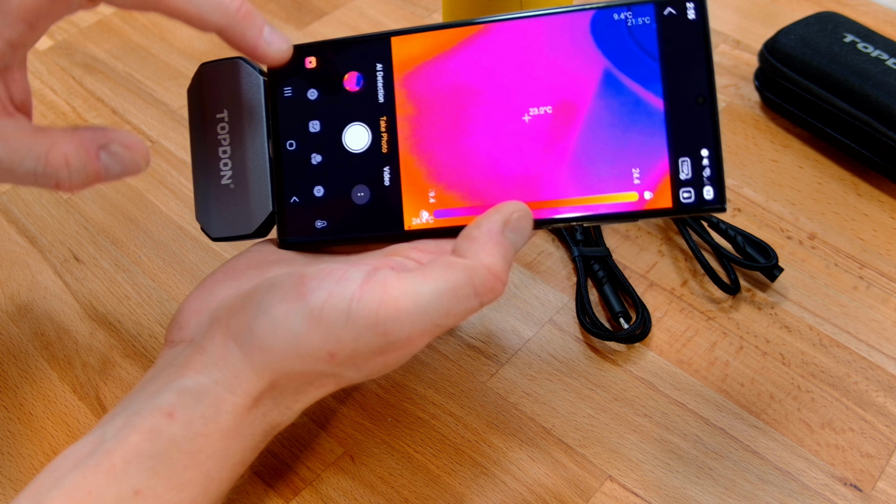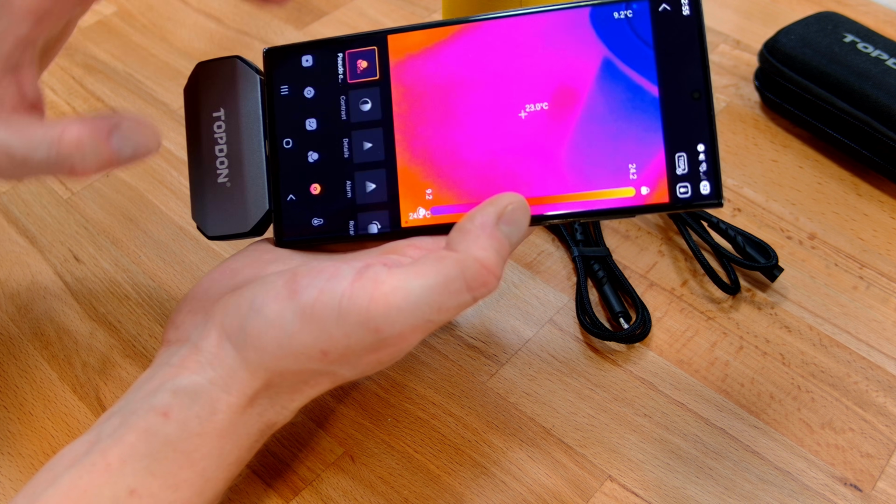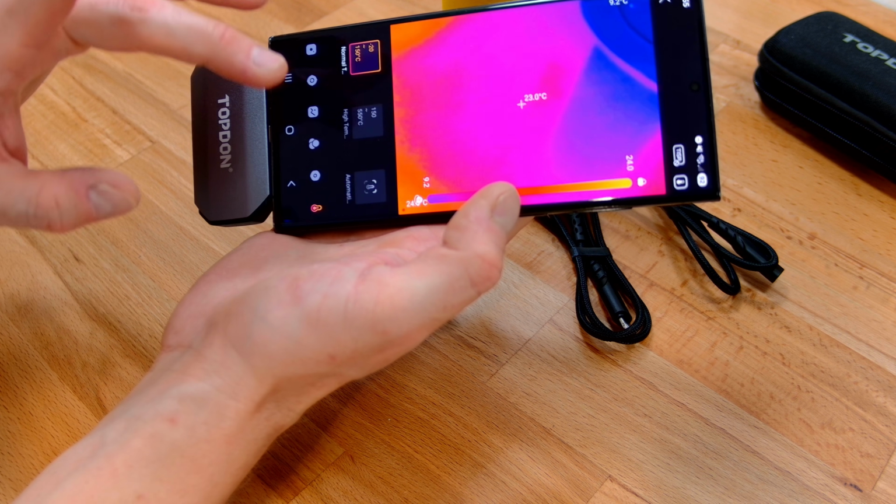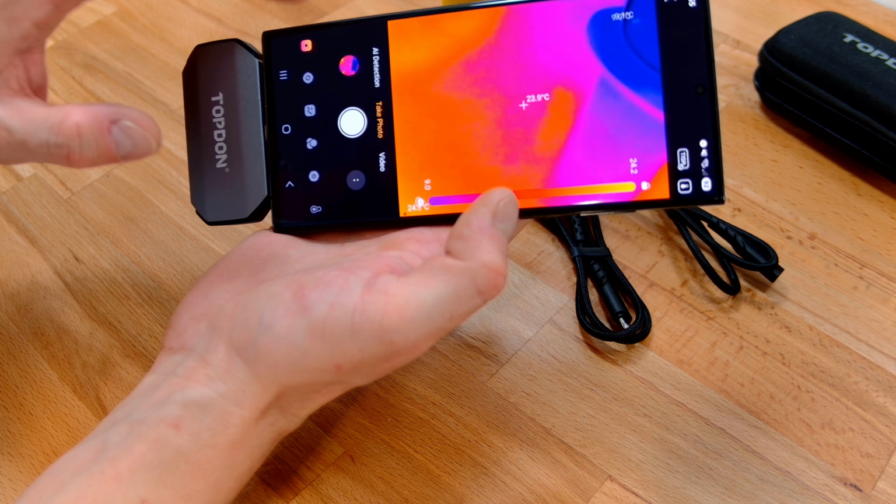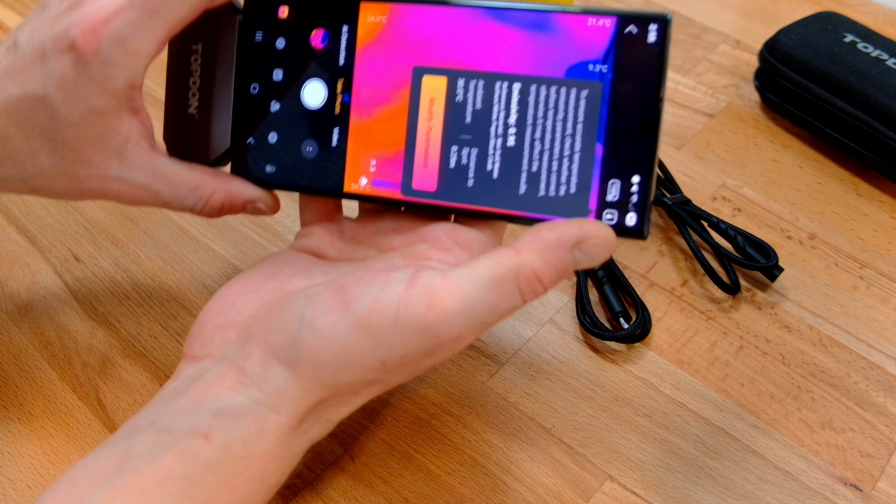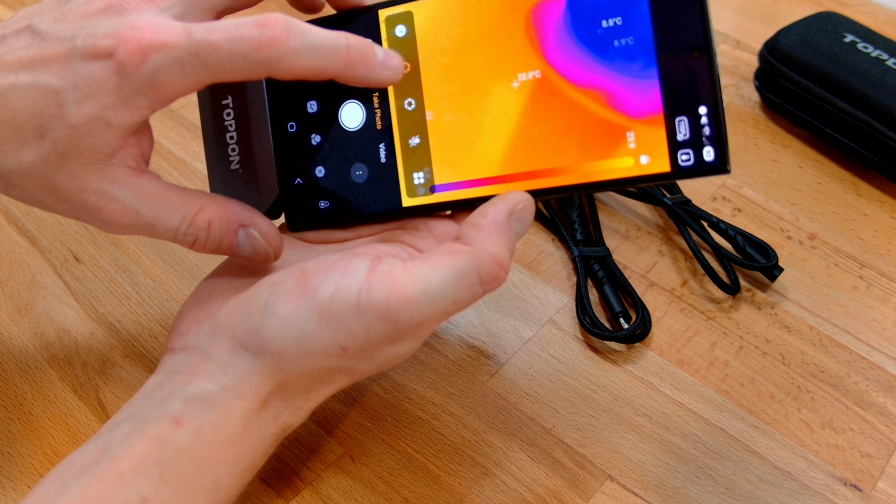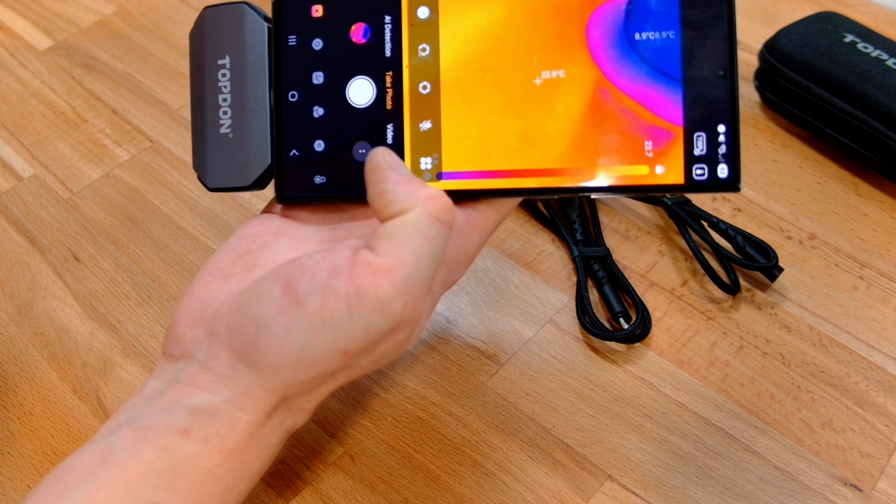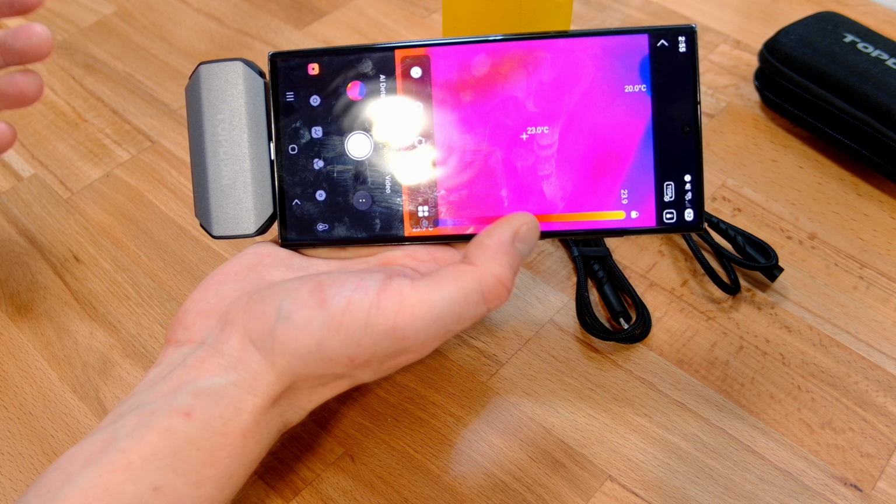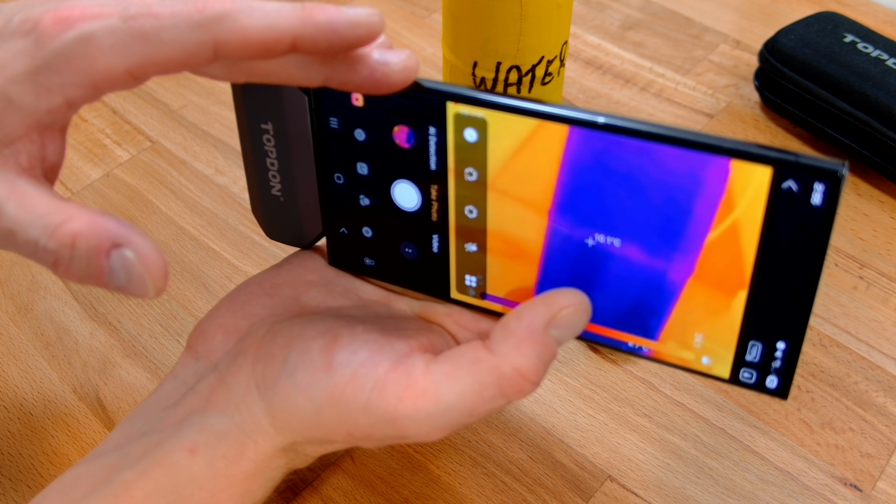So what's happening, and they told me about this in support, is that there is an option in here for the autofocus mode, which is not there. Somewhere in here in the other app I could find it. And here we go. So if we turn the auto shutter off, it's not going to keep doing that, which can help you. It's personal preference, really. You might want to manually change shutter, but it does depend what you're doing.